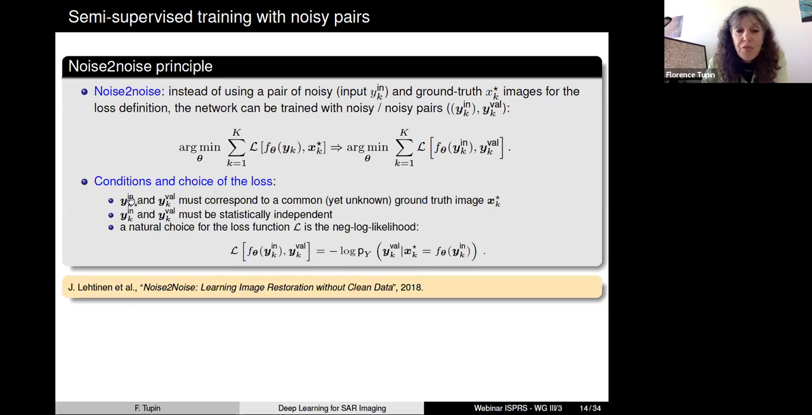And the first one, of course, is that the two noisy images have to correspond to the same ground truth image. Even if you don't know it, they have to be noisy realizations of the same ground truth image. The second assumption is that the noise realizations have to be independent between your two realizations.